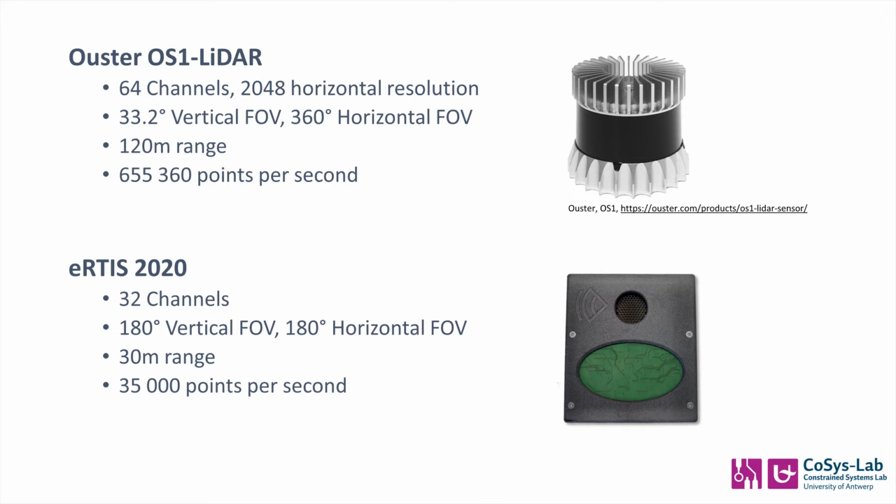In today's presentation, we will show the 3D images that our eRTIS sensor is capable of making, as well as a high-end 3D LiDAR sensor. In this demonstration, we will be using the Ouster OS1 LiDAR. A LiDAR sensor uses laser light and measures the reflected light using image sensors. This version presented today has 64 channels and has a horizontal resolution of 2048.